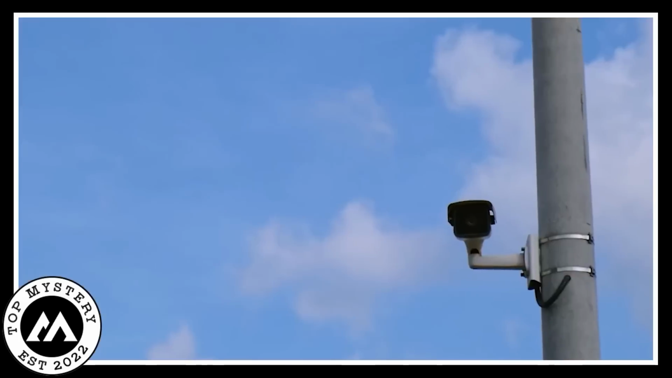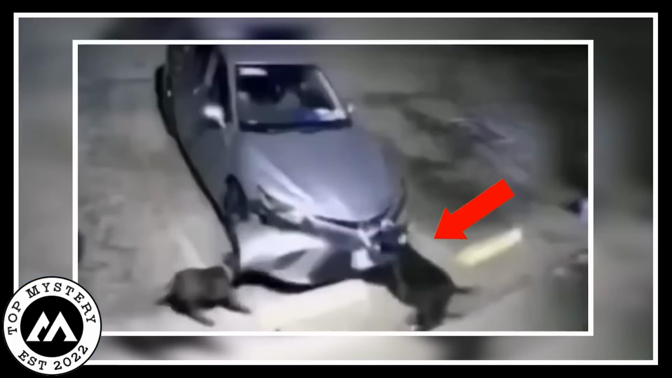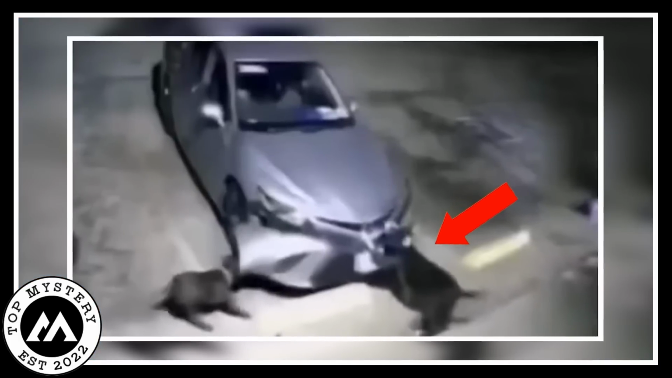Two wild dogs on the road. Once upon a time, a camera on the road saw something crazy. Two big black dogs showed up and walked over to a parked car. They looked really interested. As they got closer, something strange happened. The dogs began biting on the front of the car.